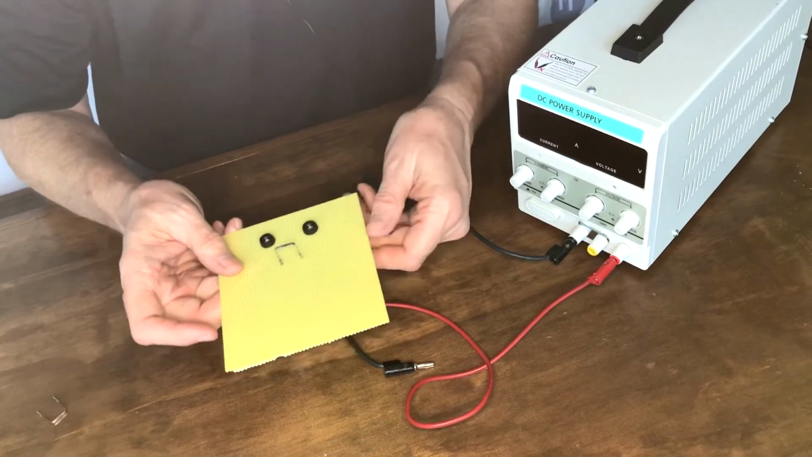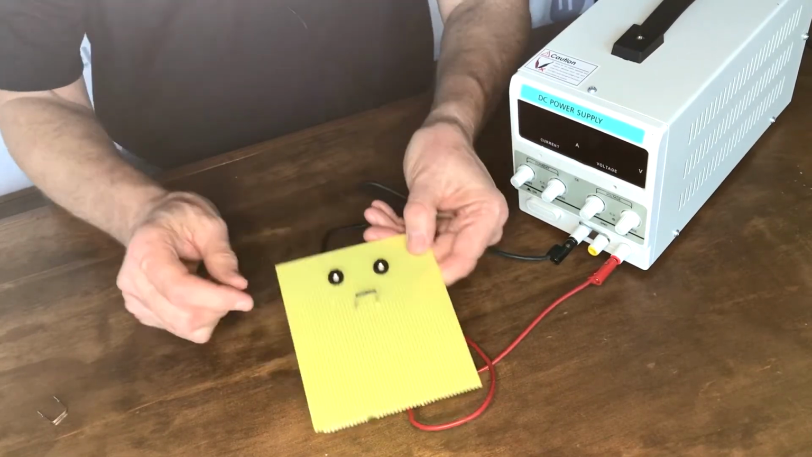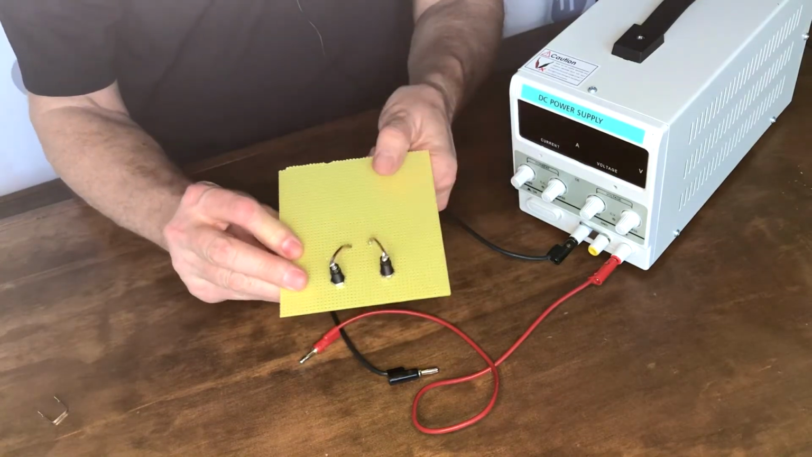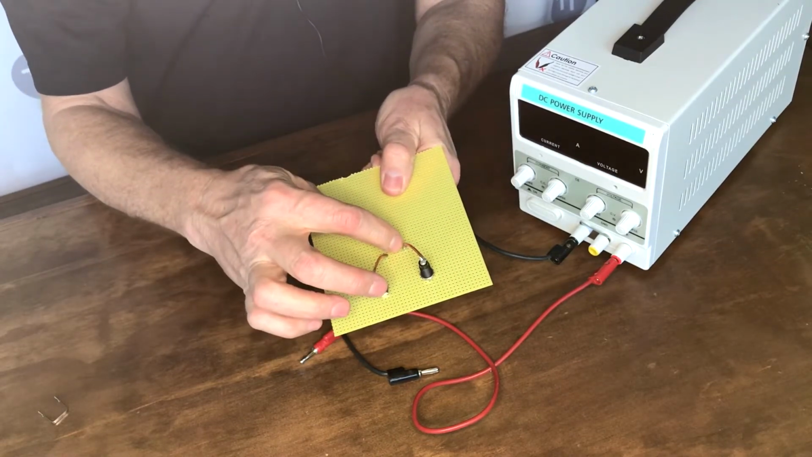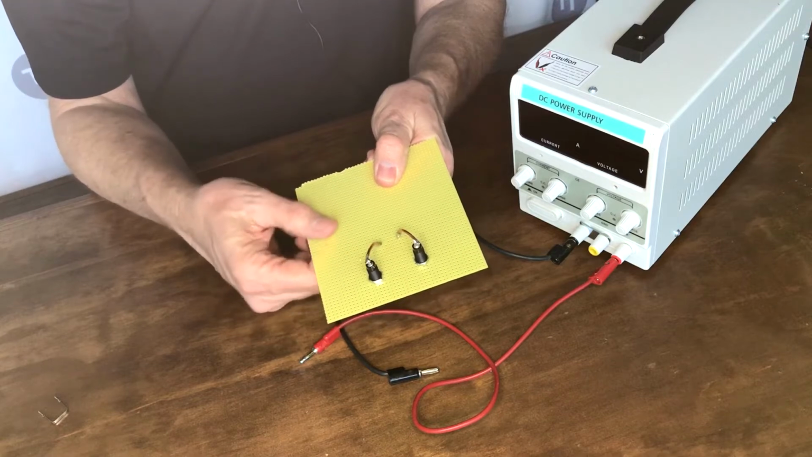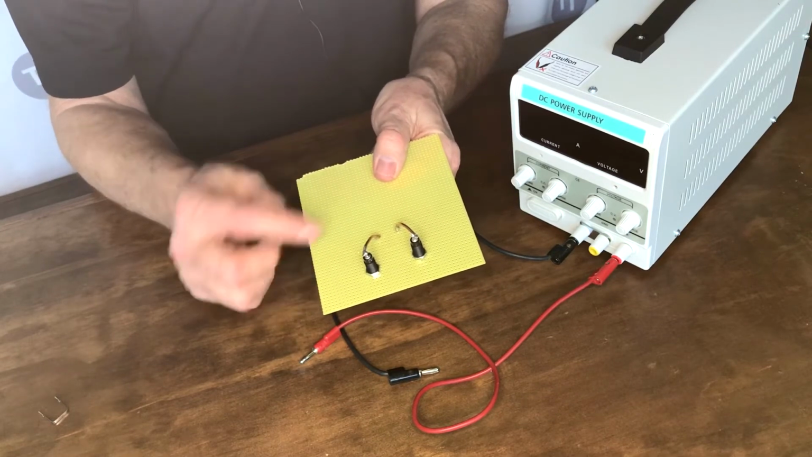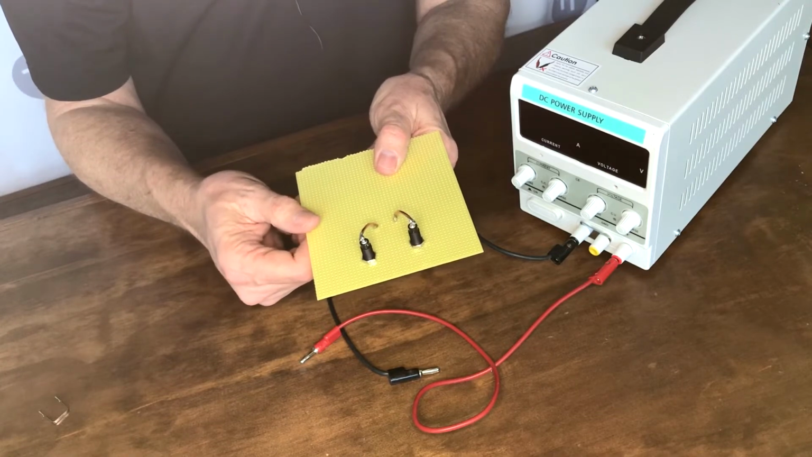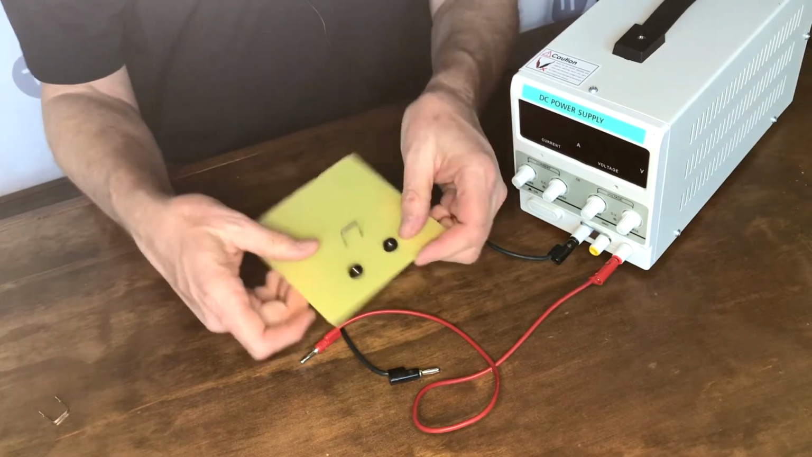Okay, what we have here is just a demo test board, if you will, with our part mounted into it, soldered in. On the reverse side, we have just regular 12 gauge copper wire. Remember, this is a 50 milliohm part, so we're typically carrying about 7 3/4 amps to achieve the 3-watt power rating. So let's plug it in.